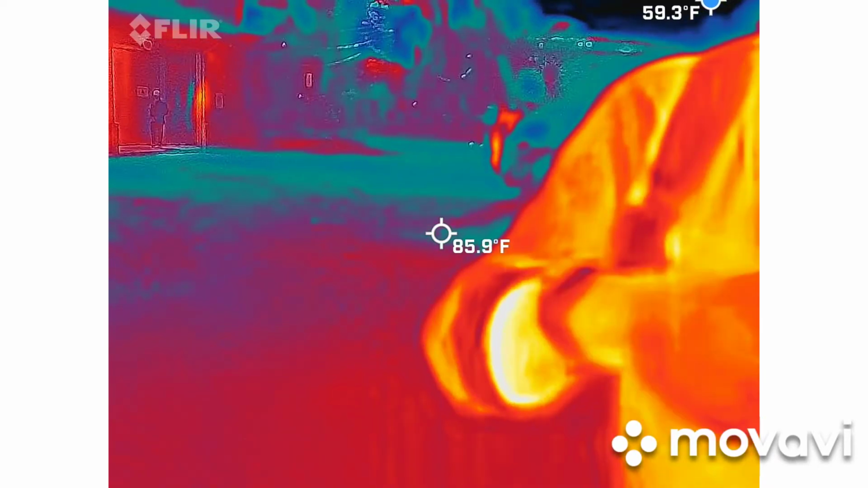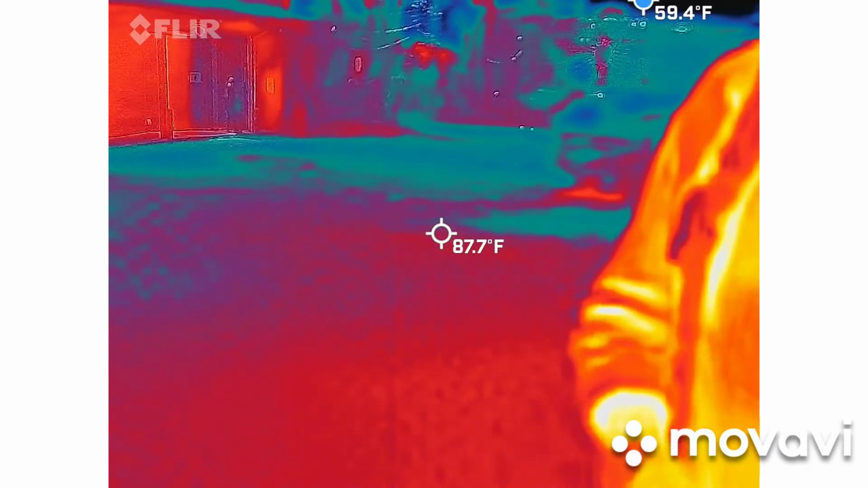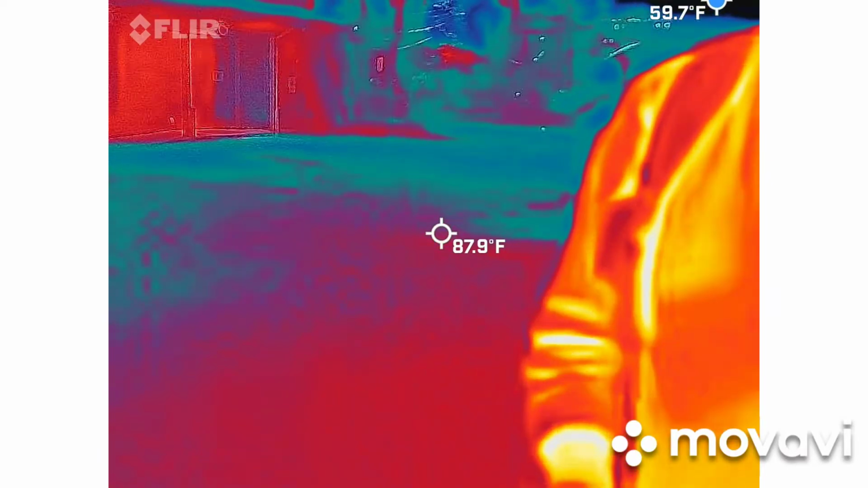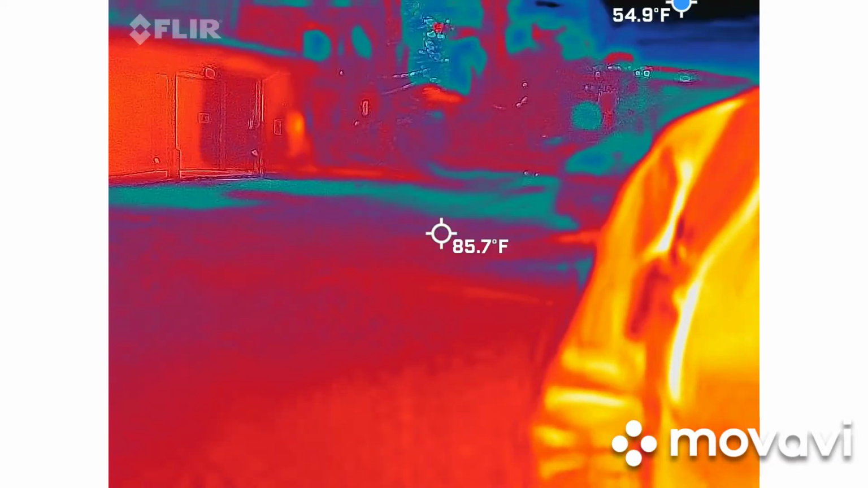Also, keep in mind, you have a cheat sheet that will not show up on the video. See that bar on the right-hand side? That's giving you your highest point and your lowest point. So even if you're having a hard time seeing whatever's actually happening on the screen, you can just go based off that temperature base. I won't have that in the morning with the spliced video put together. It just doesn't show up. It's kind of like an in-the-moment thing only.